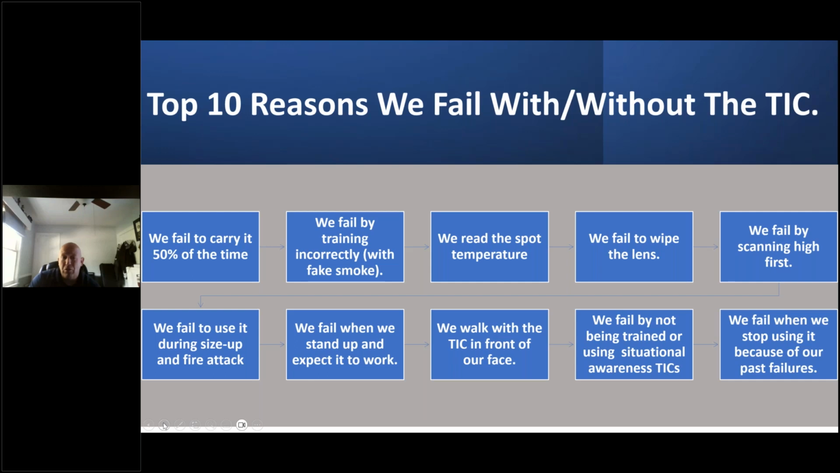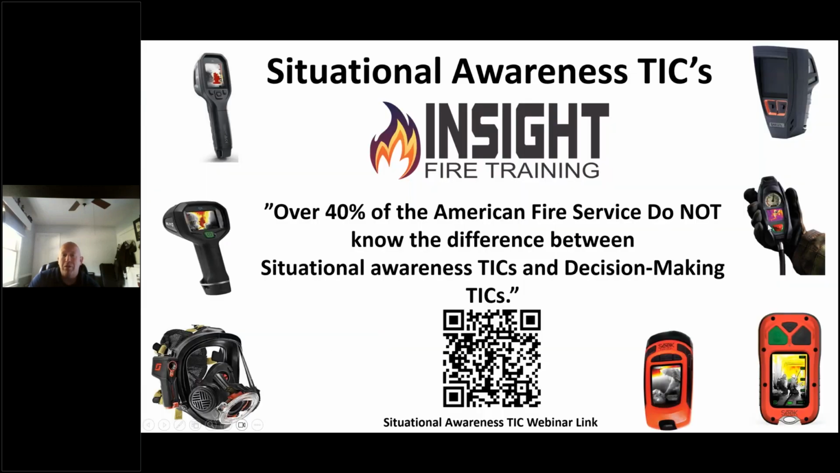So let's fix these issues so we can start using these devices properly. As I mentioned, there are situational awareness cameras out there, and in their proper context, they do us a good service to get us home because they're designed to prevent firefighter disorientation. In my opinion, Seek Thermal has developed the best one out there, which is the FirePro 300.